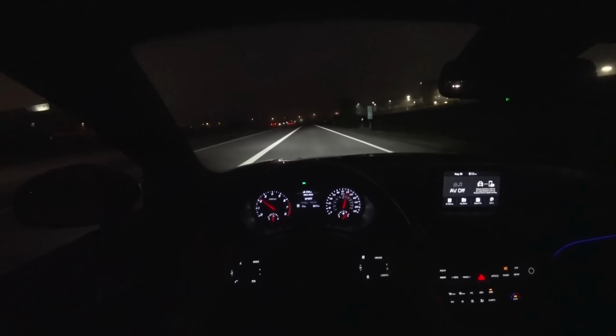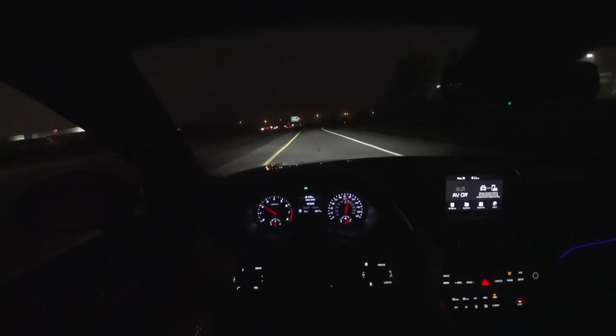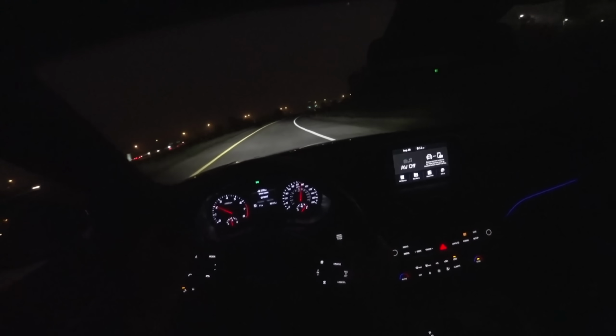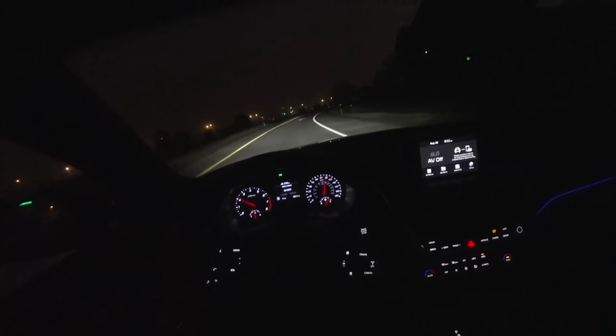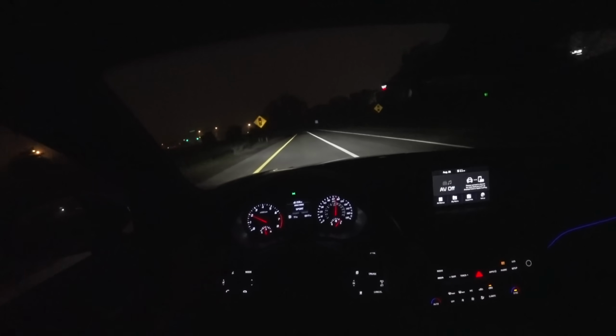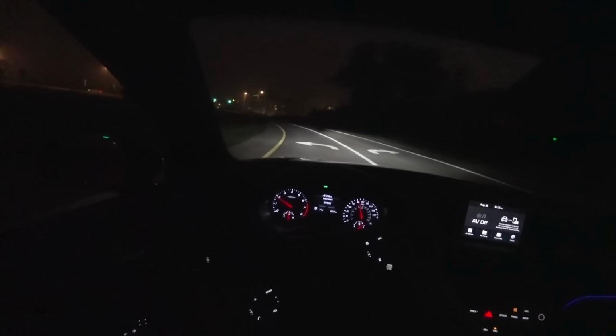Pretty quiet on the highway too, not a lot of wind noise. The track's nice and straight. I drove the all-wheel drive Stinger GT, and you know, I would kind of prefer the rear-wheel drive. The all-wheel drive definitely saps a little bit of power from this, doesn't make it feel as fast.